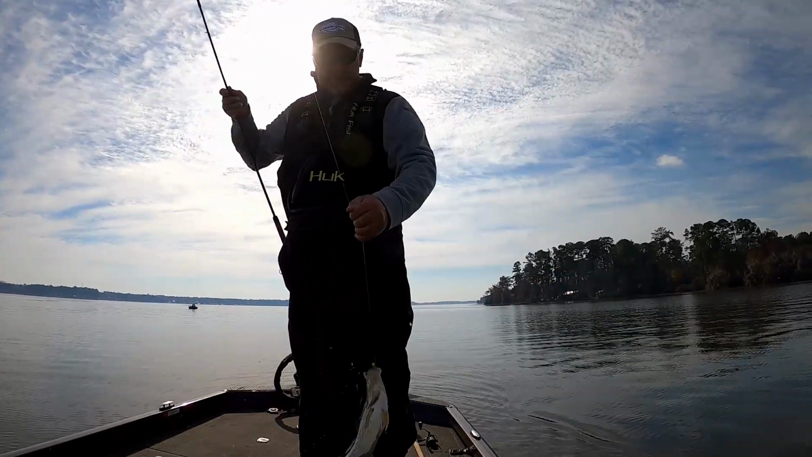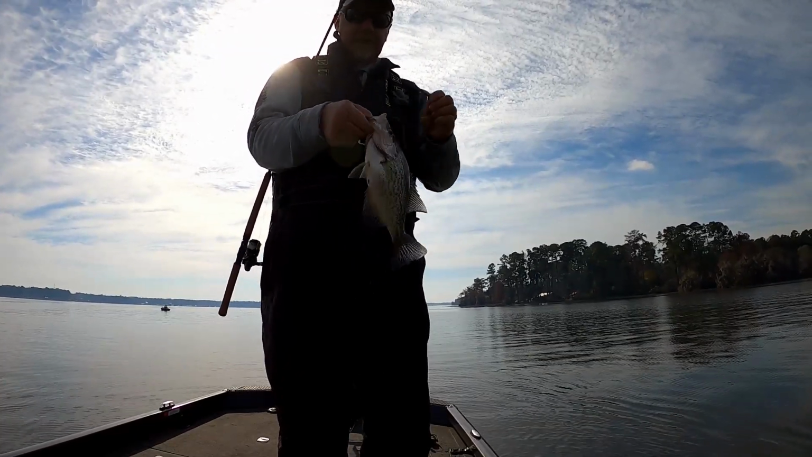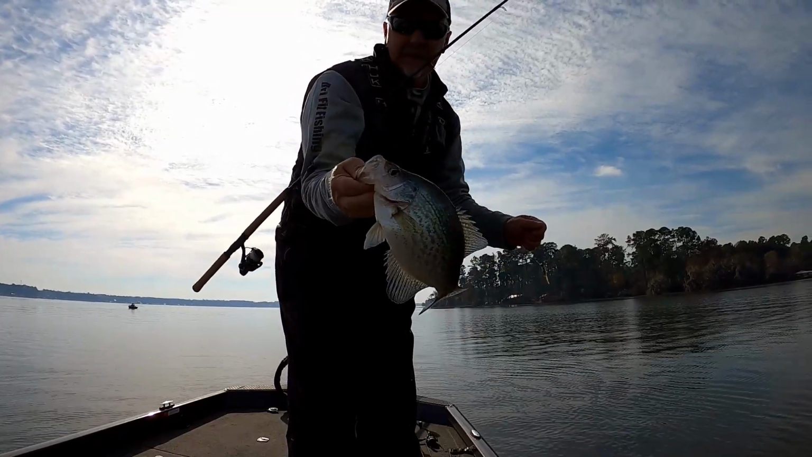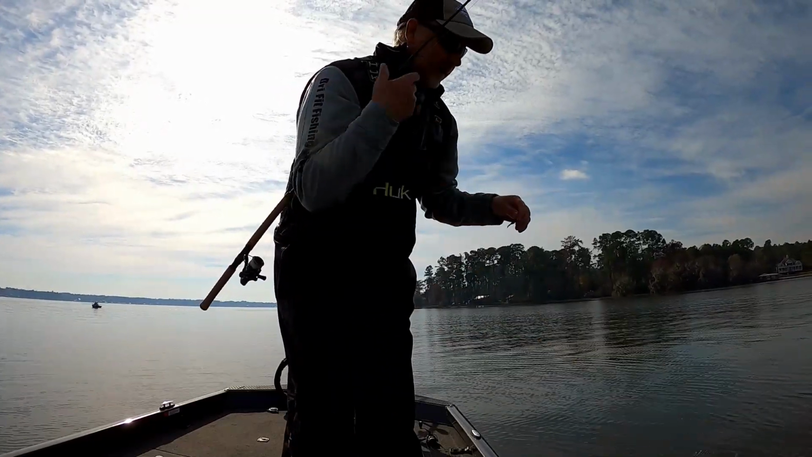There we go, guys. There's a nice black crappie. I'm seeing some good sized schools of black crappie, but they are really hard to catch today. They're not biting worth a flip. But there you go, nice Lake Blackshear black crappie.